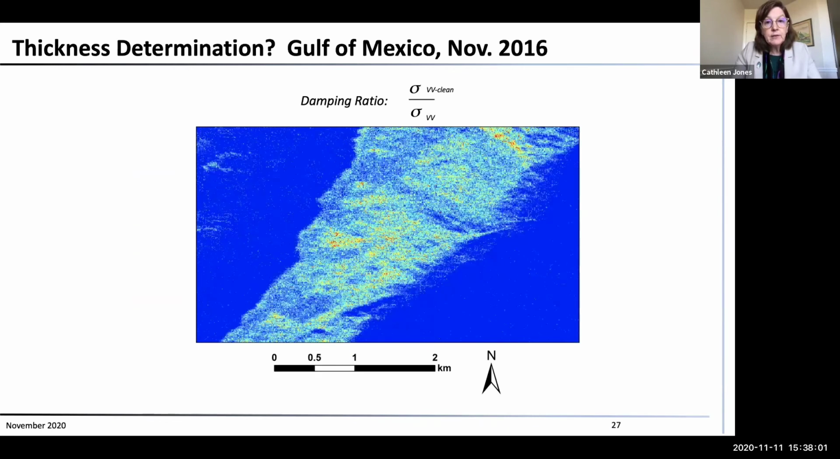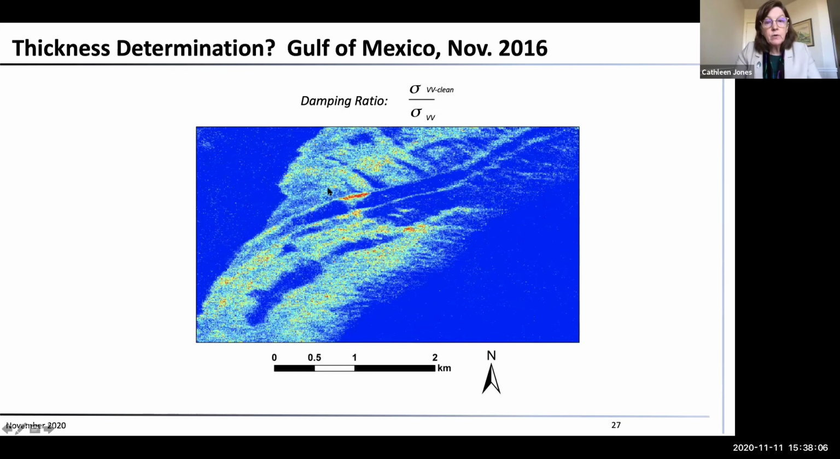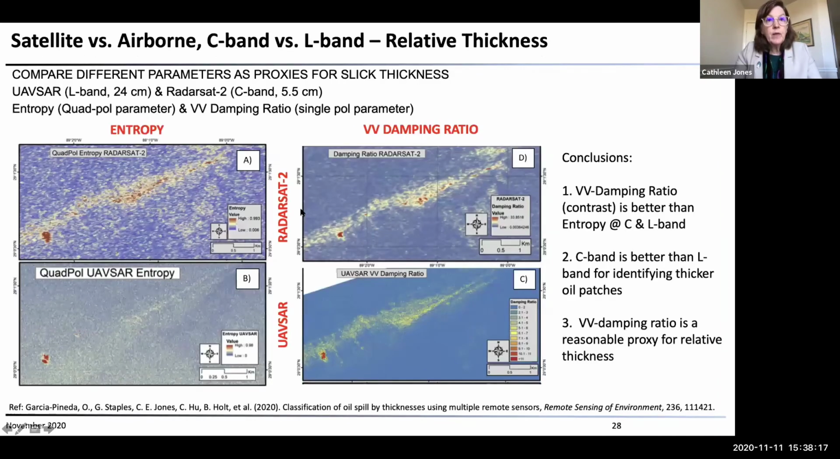And you can definitely see the accumulation of oil, the apparent accumulation as measured by this damping ratio, along the edges of these fronts within the slick. So that was very interesting.